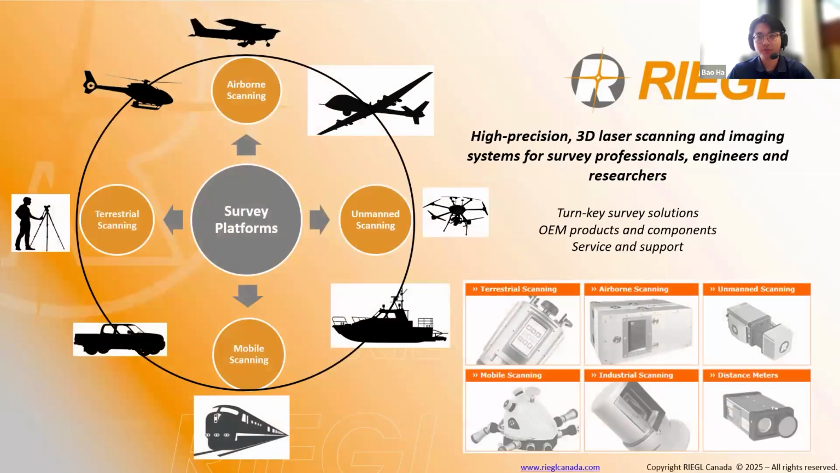For those of you who may not be familiar, RIEGL is a global leader in LiDAR technology, specializing in high-performance laser scanning systems. With over 40 years of innovation, RIEGL designs and manufactures a wide range of LiDAR sensors, covering applications from airborne and unmanned to mobile and terrestrial scanning.